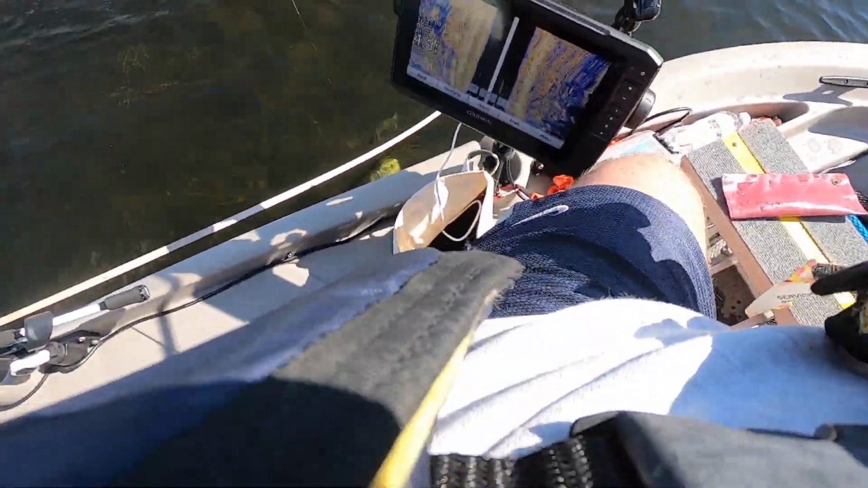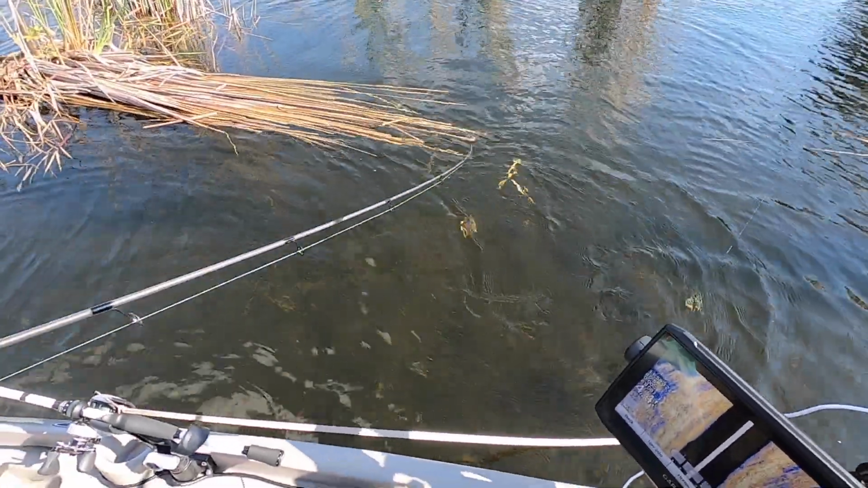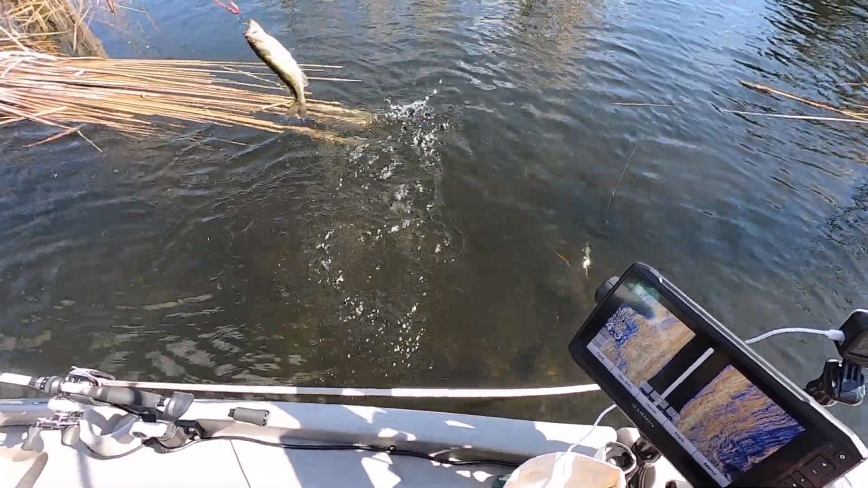You want the net, or you want to just pull him up? I think he's fine. Are you taking pictures or do I bring him in? No, I got video. Okay. You can bring him in. He's sure excited.